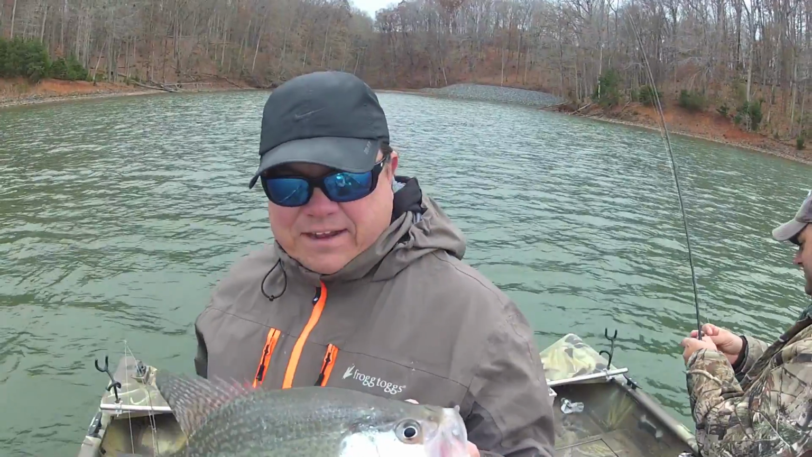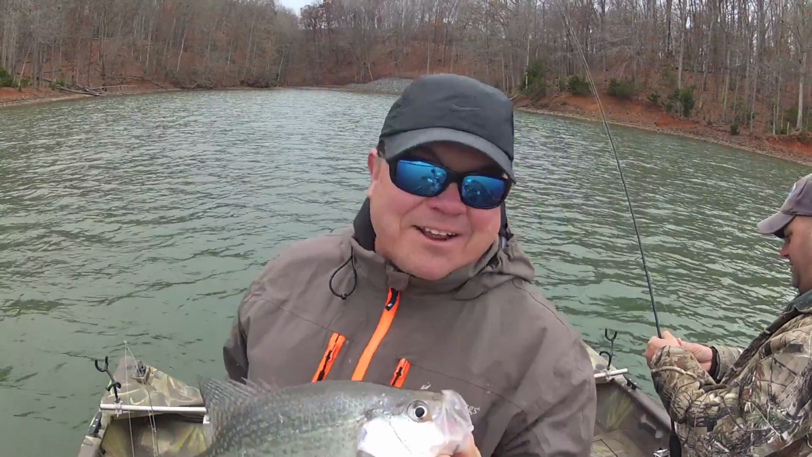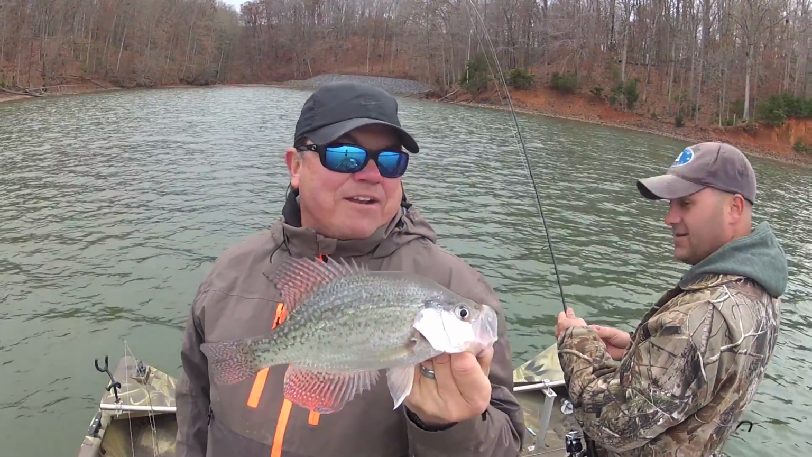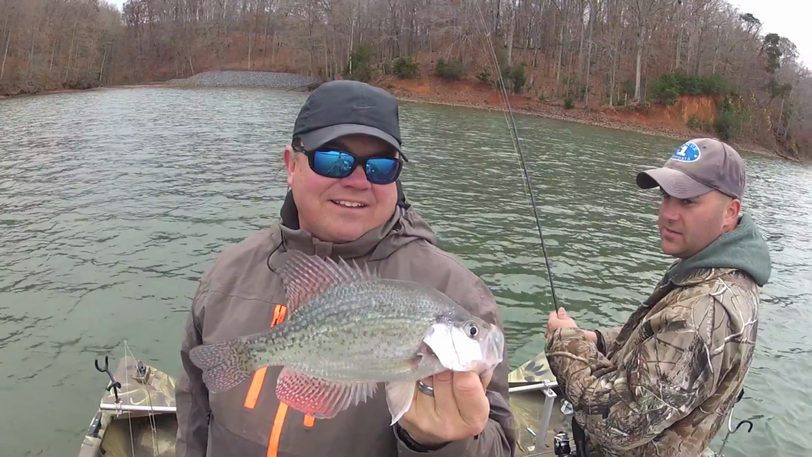As we made a little move, I didn't even have the camera rolling yet, and I caught one of these things. This is what they call speckled perch, also known as crappie. Now I got a question, Mr. Pro, because I don't know the difference. Is that a black crappie or a white crappie? That's a white crappie. It's hard to tell in the winter this time of year because the fish are deep and they lose a lot of their color. But that is a white crappie.